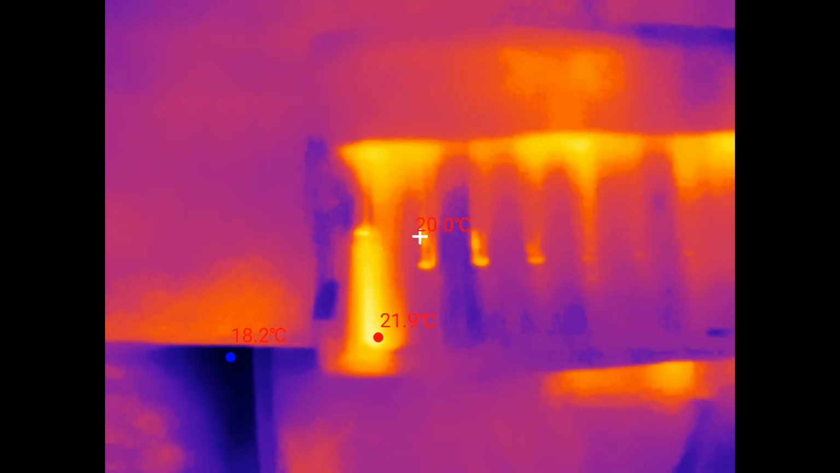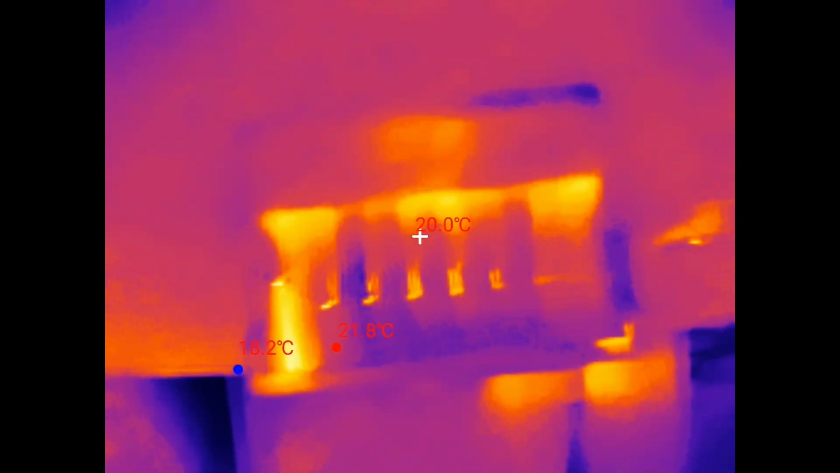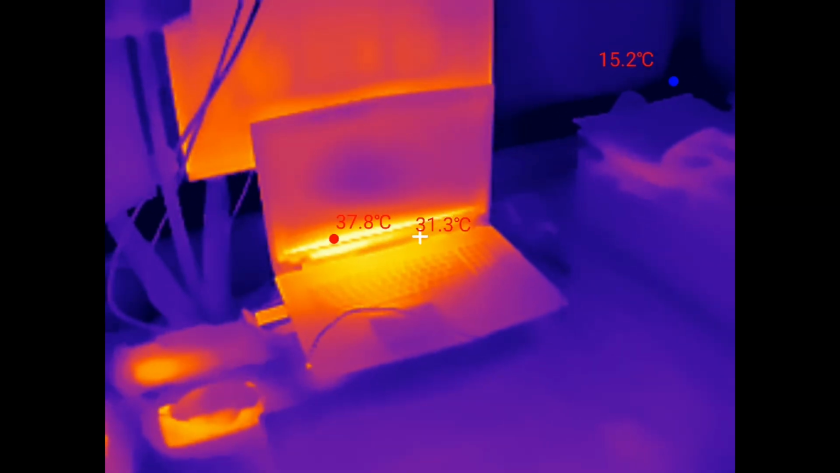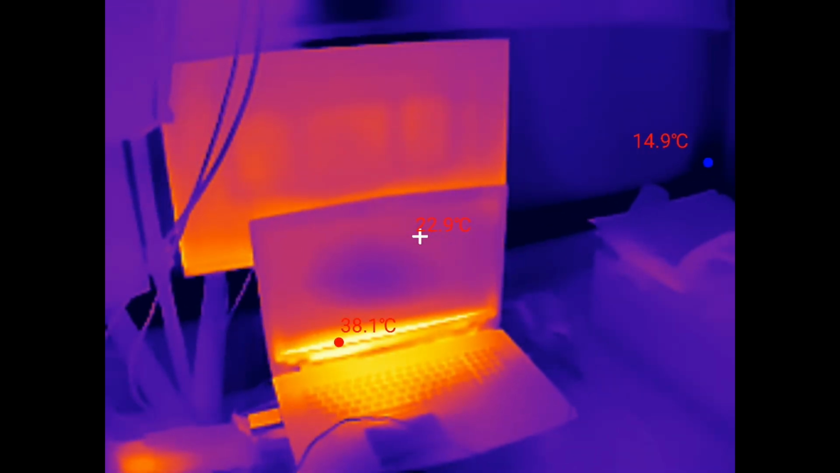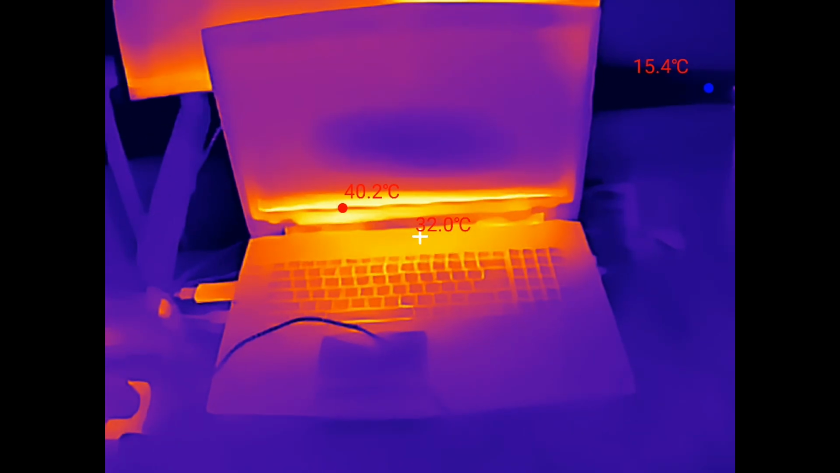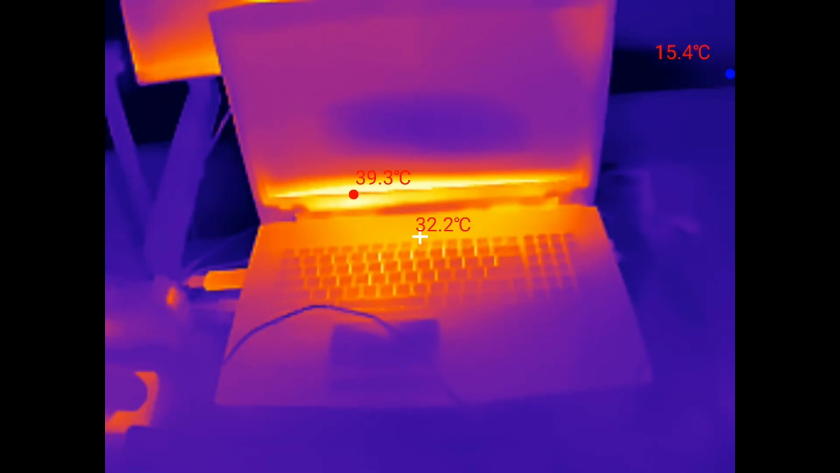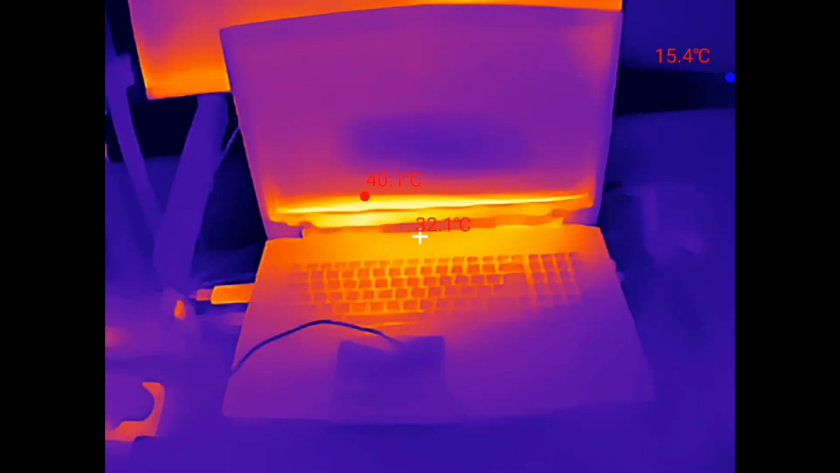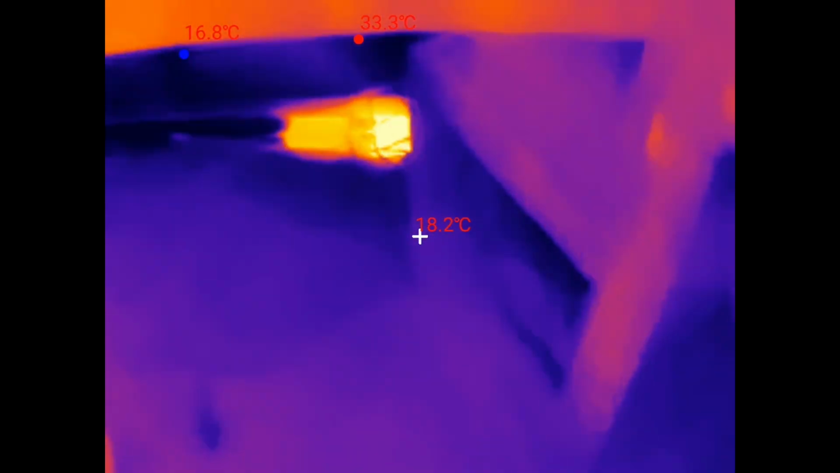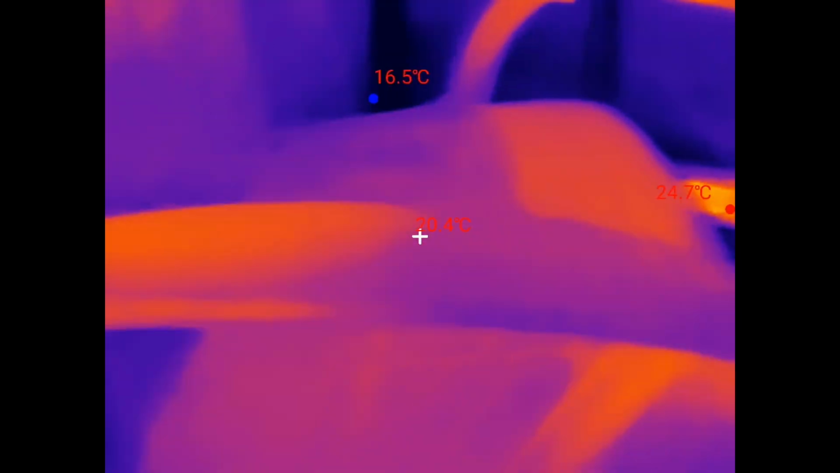So it's picking up on the battery, 21.9 degrees Celsius. Okay. And over here we've got my computer. The X3 on and off, on, off. Power points underneath.